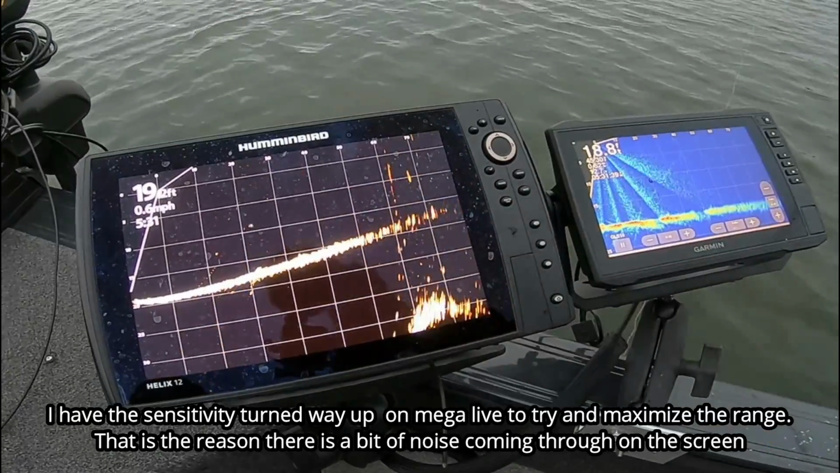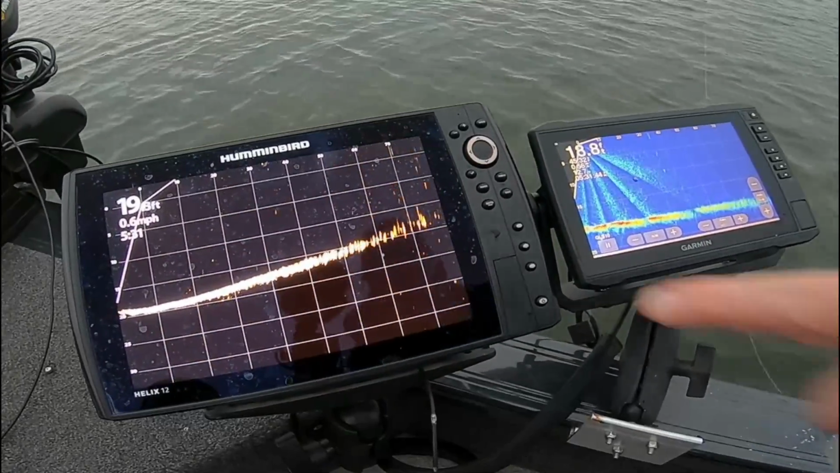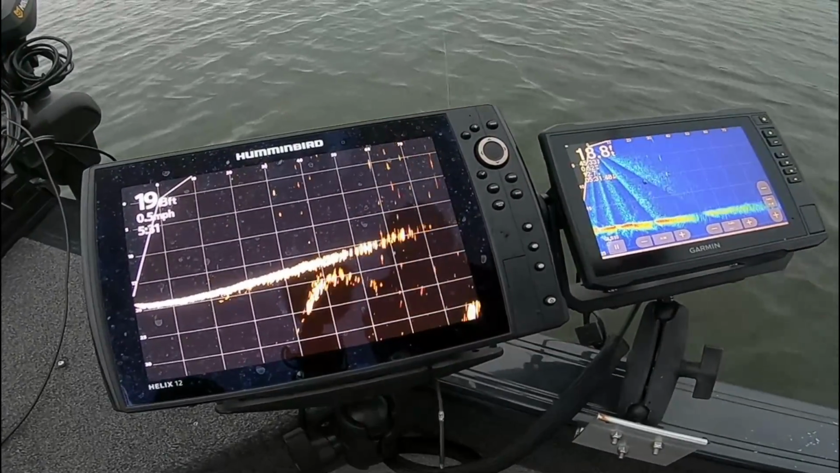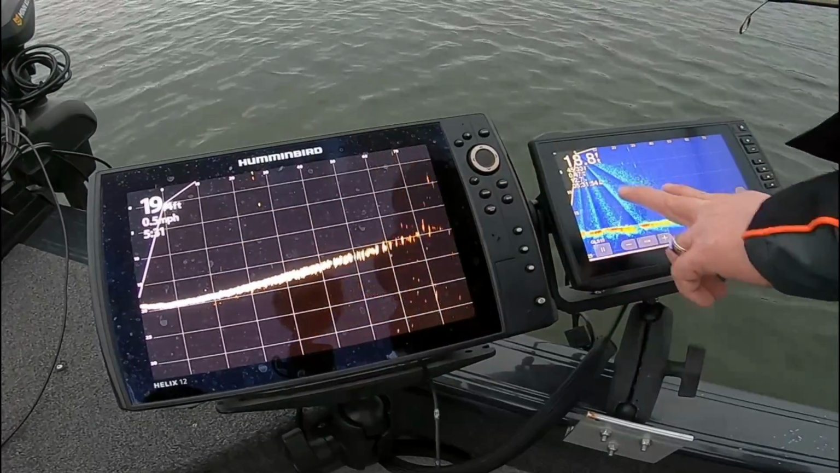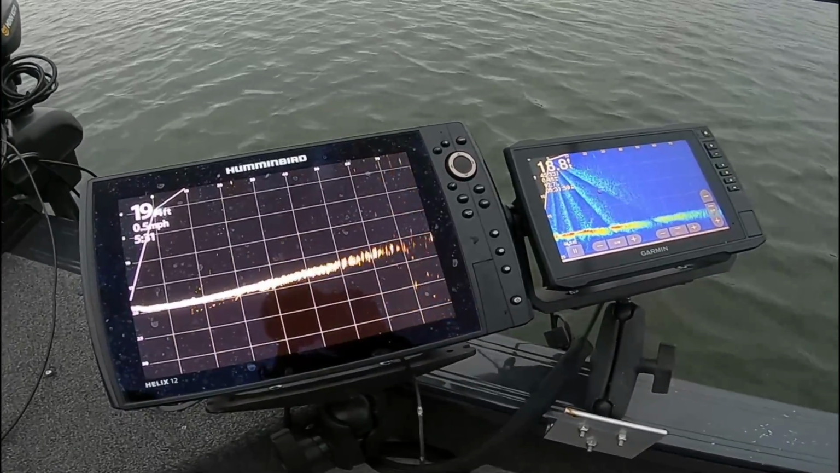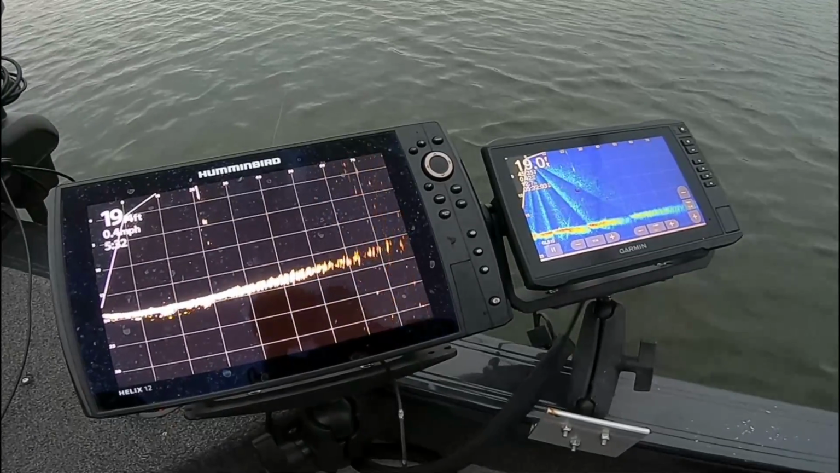And as soon as this gets into that 40-foot range, you start seeing it there on Mega Live. And that's that range that I'm talking about. Once we're inside of this, you see that we're significantly clearer on this screen over here, and that's a big improvement that Humminbird has made, but their range is lacking.